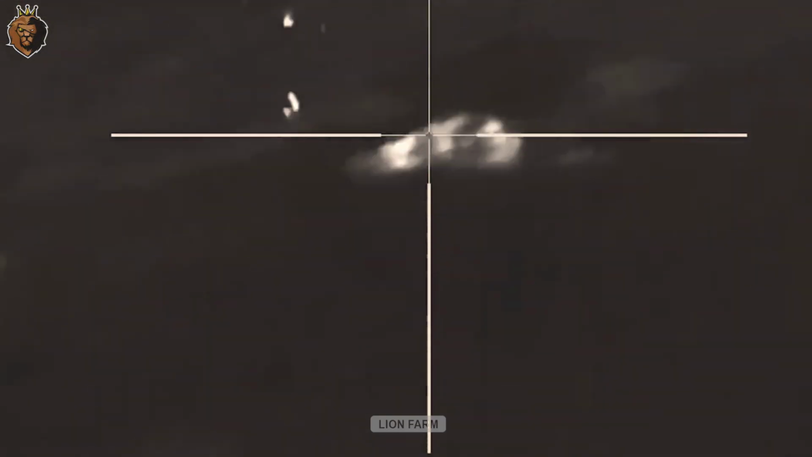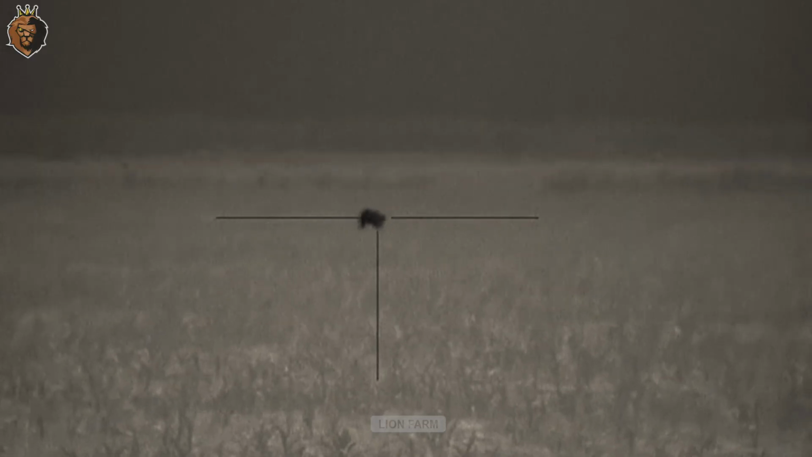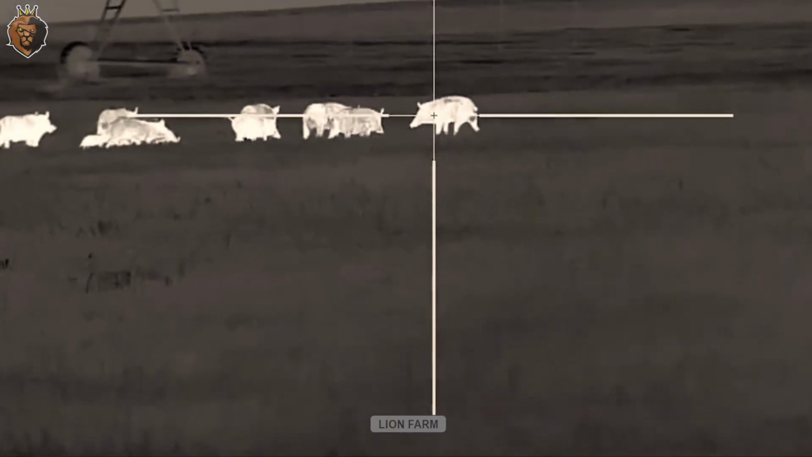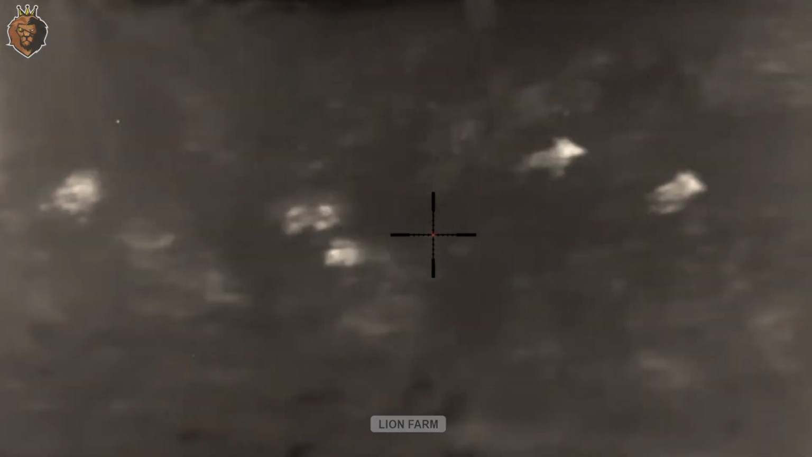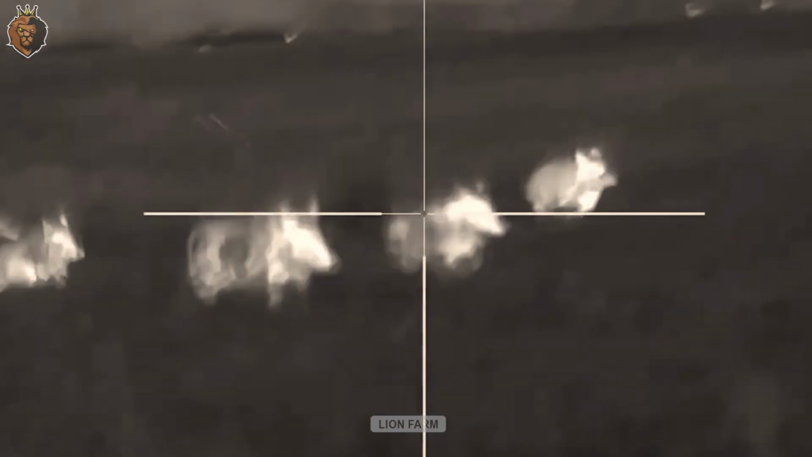A large group of boars suddenly appears, moving in a single file across an open patch of ground, a golden opportunity. Frank holds his breath, taking careful aim. A burst of gunfire erupts. Rapid, deliberate, final. The glowing white shapes topple in clusters. The rest scatter, vanishing into the darkness. The desperate squeals echo and fade into silence.